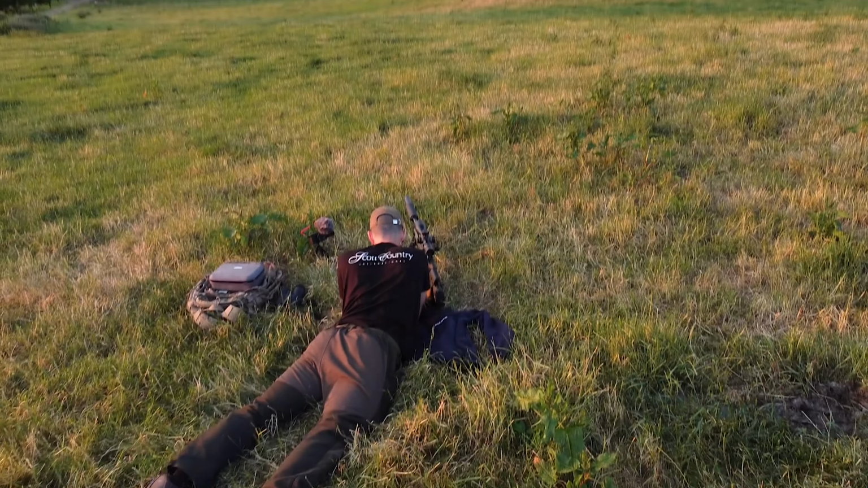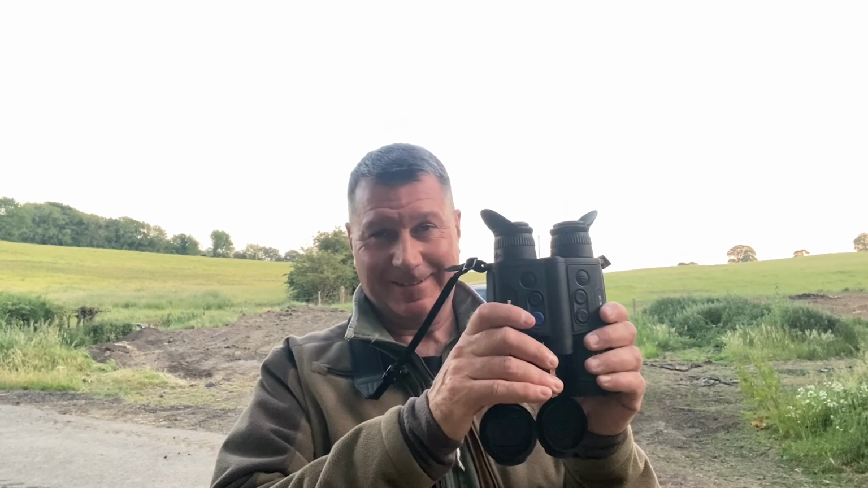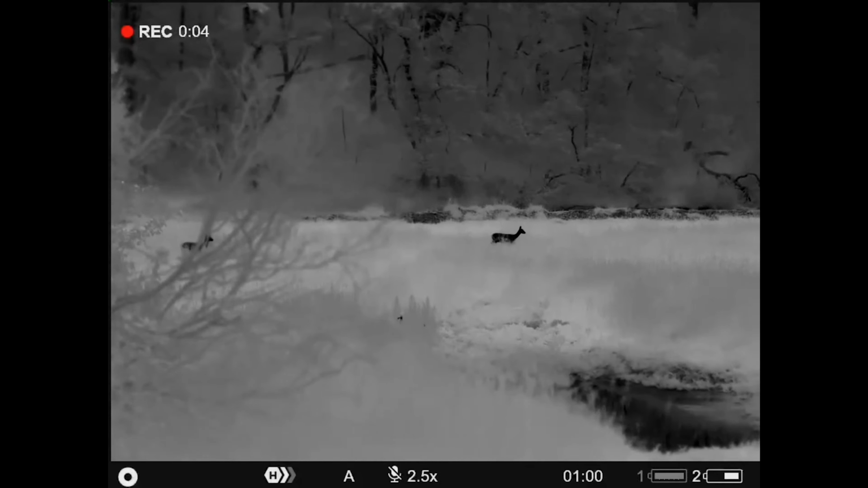Now this week, I'm going to be out testing the Zeiss LRP S3 and putting that through its paces on the range, whilst Richard will be up in Scotland with the new high definition Merger LRF XL50s, doing some wildlife filming. Welcome to the Night Vision Show.